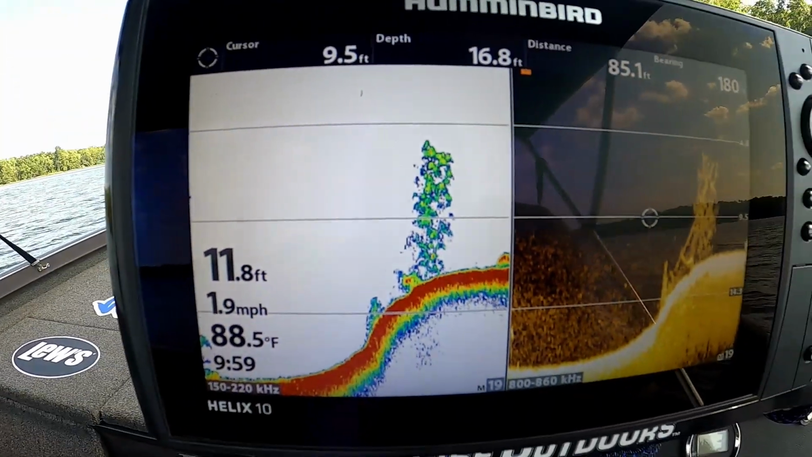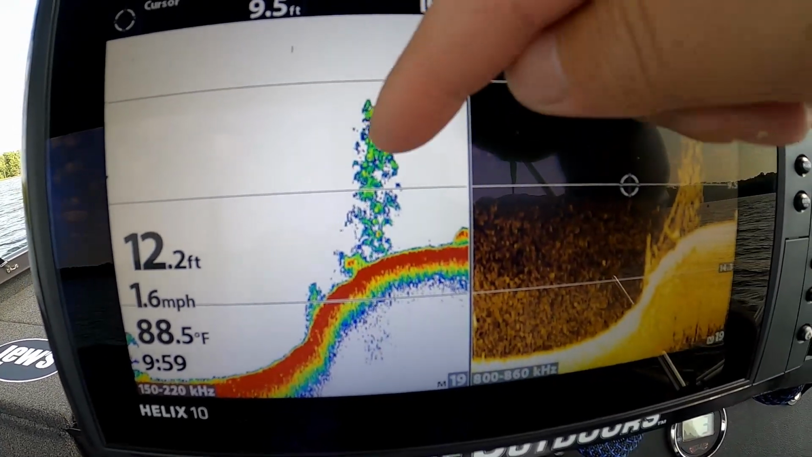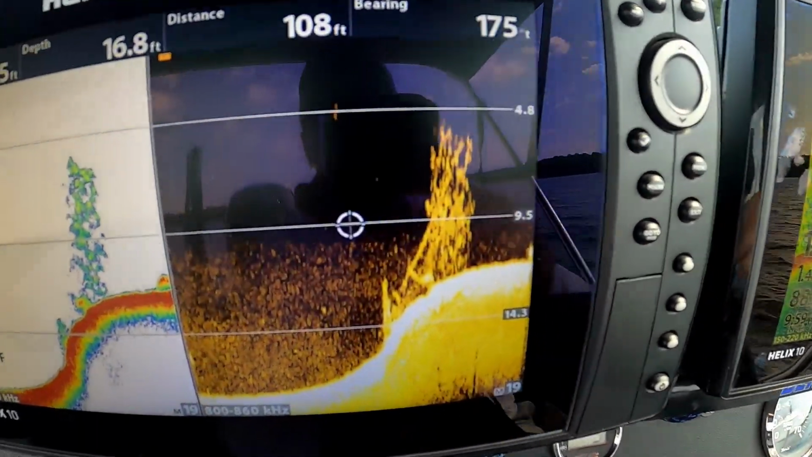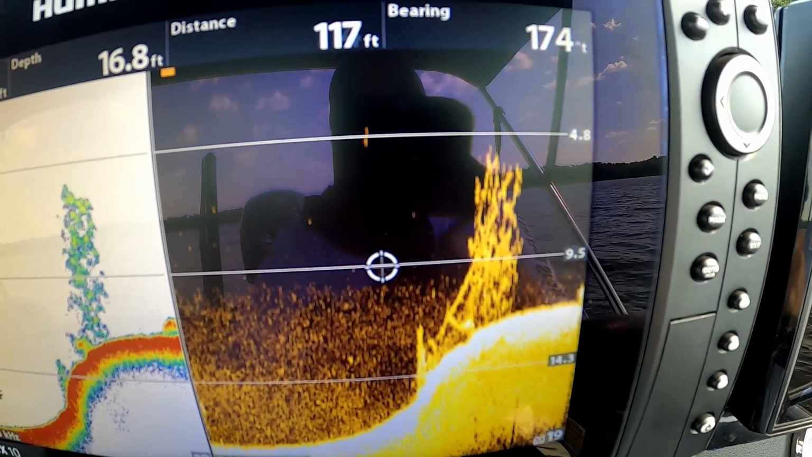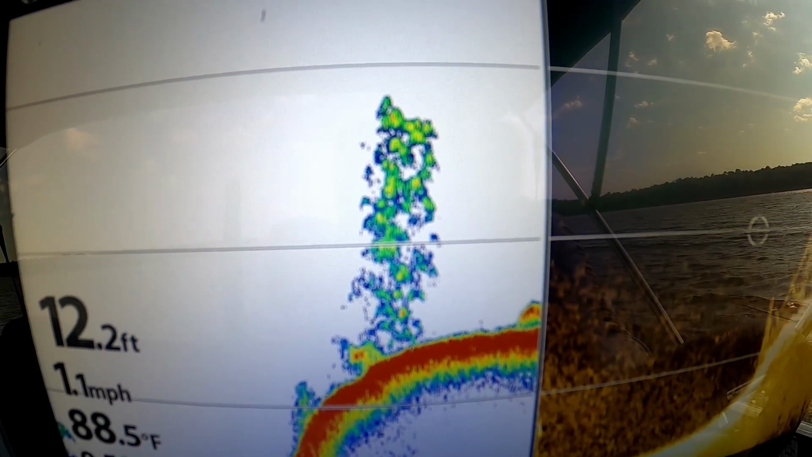Alright guys, so I adjusted a little bit, changed my settings, and now you can see these fish. See them stacked up like a Christmas tree right there? See them on that down scan. Nice big batch of crappie, and you can see them on that 2D. So that's what we were trying to do.